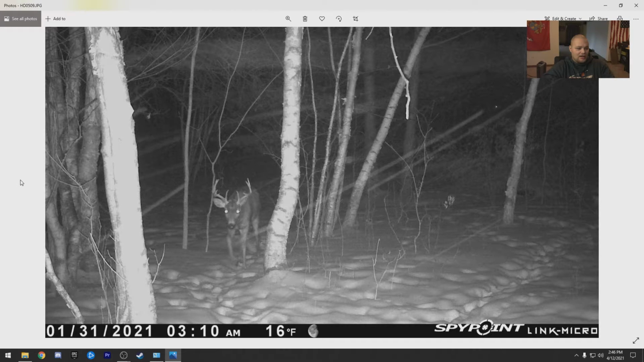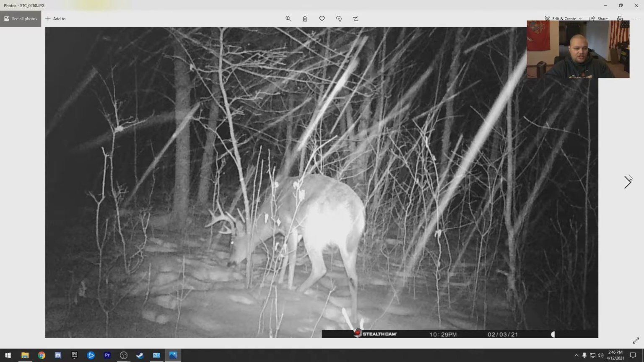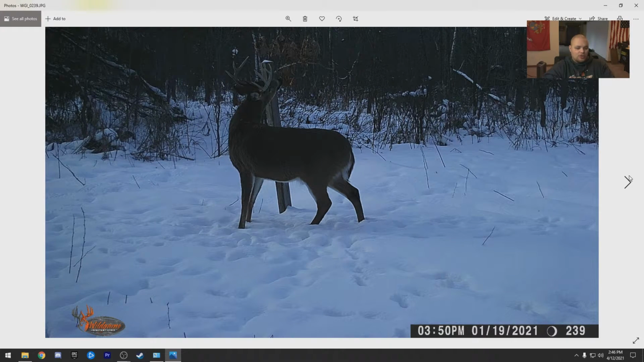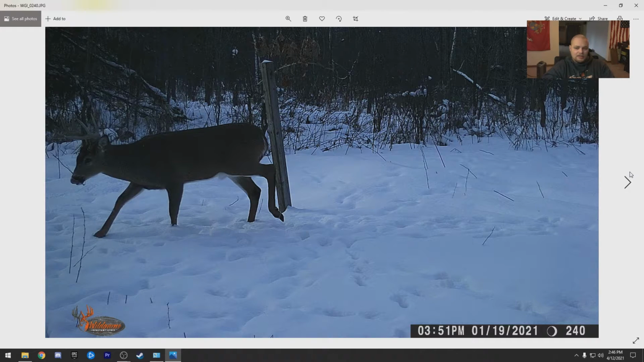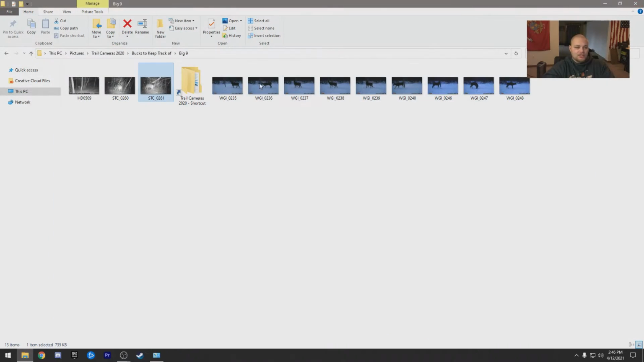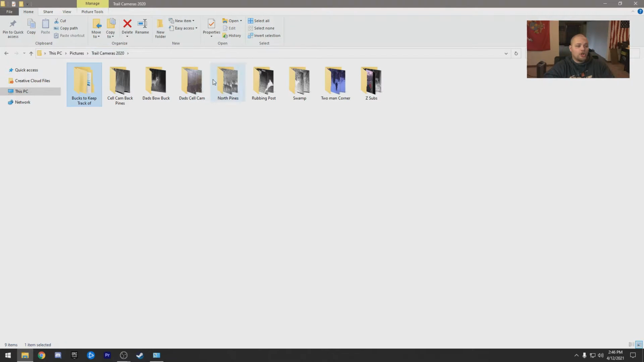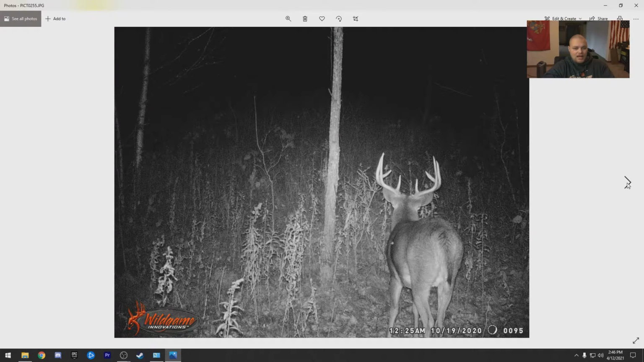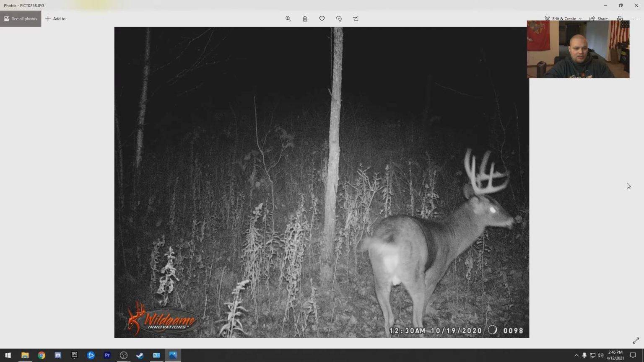Great looking buck there. He's going to be a giant next year for sure. Checking out the scrape post. January 19th. It's a good looking buck. He's gonna be big next year for sure. Oops. You got this big 9. This guy's massive. Look at that buck.